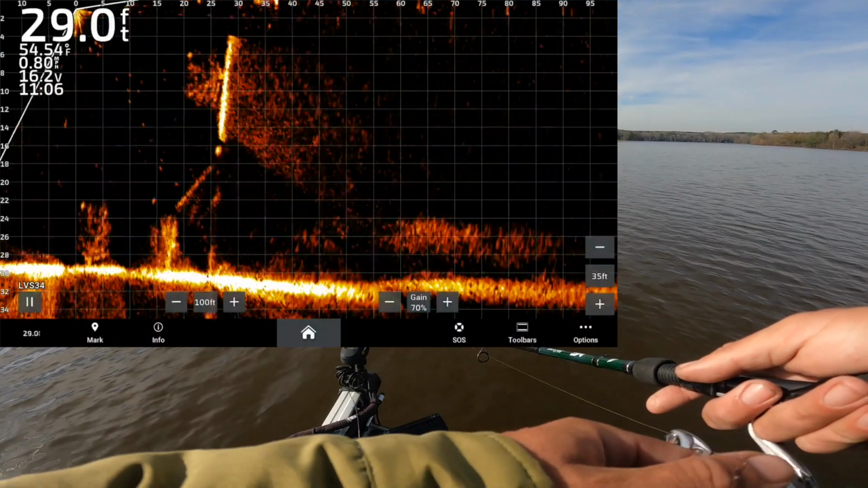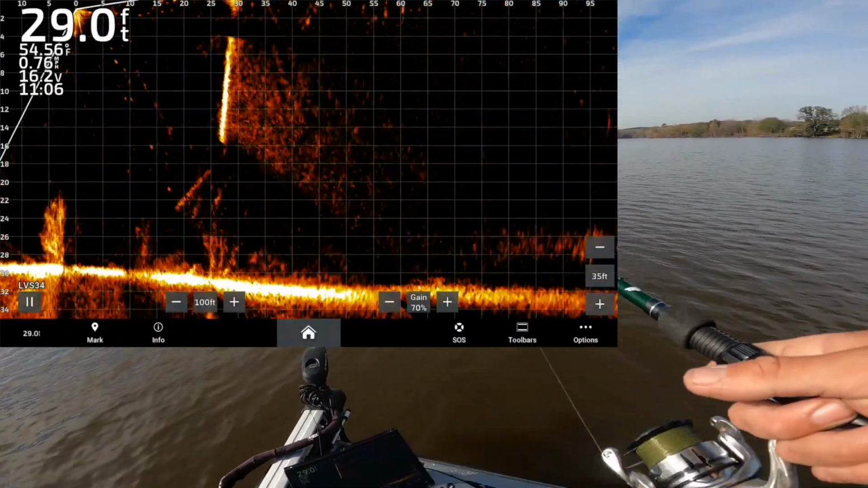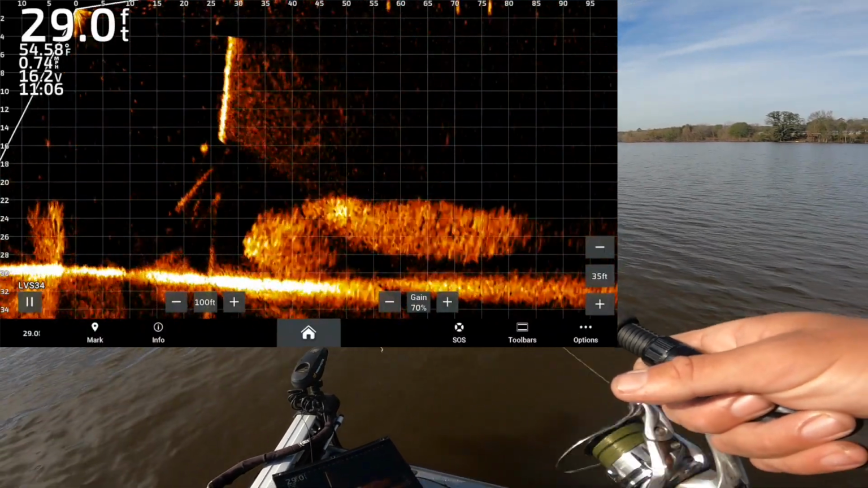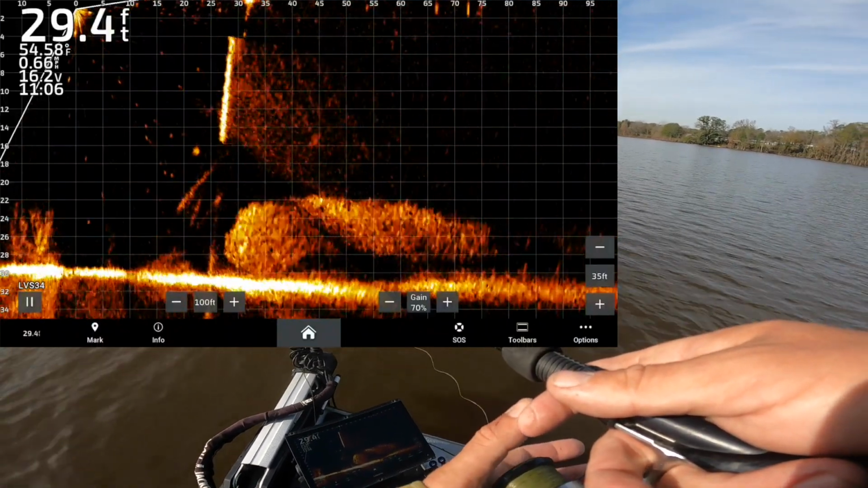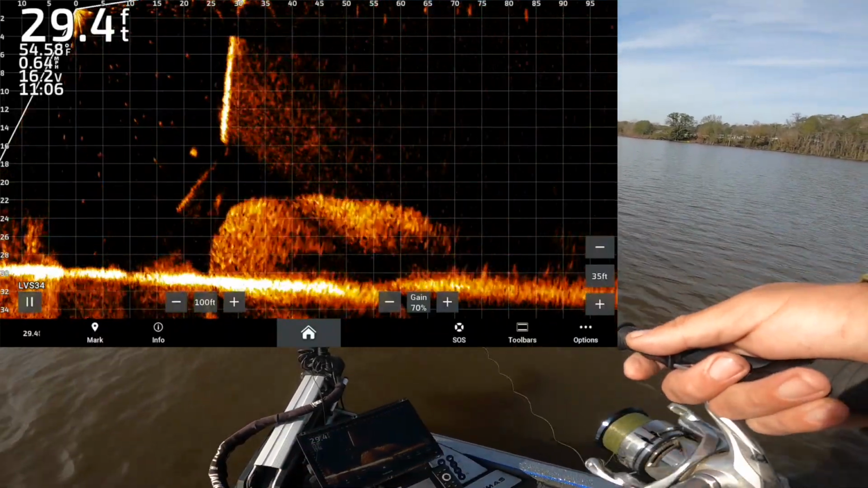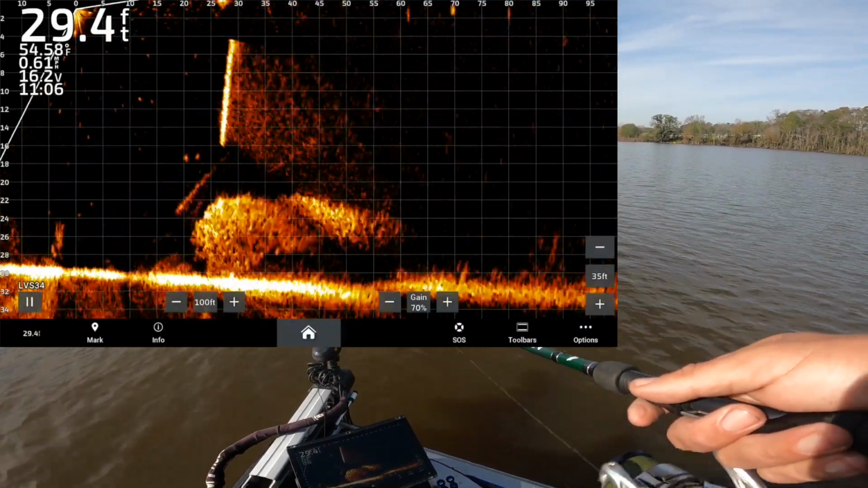Did he see it that time? He's acting like he did. He moved. Looks like a no. He's too far to the right. Look at all those thread fins down there on the bottom. This should be a better one. Harder to catch them when they're close to you though, especially somewhere like this where they're really pressured.